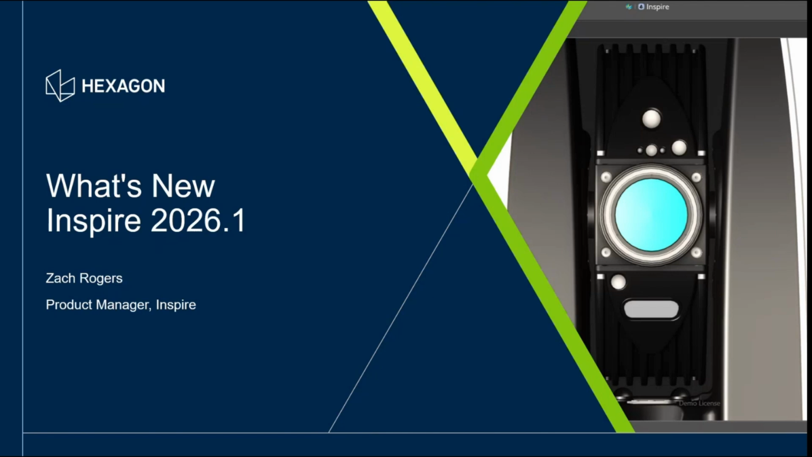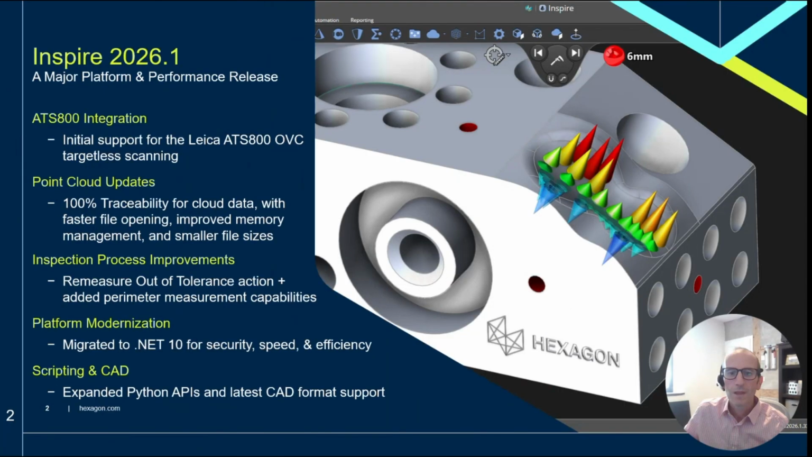I'm really excited about this release. It brings a wide variety of improvements across almost every piece of Inspire, with a healthy focus on some underlying changes to let Inspire connect to the newest instruments, plus cloud enhancements with a focus on performance. My goal today is to walk you through the major updates, highlight what's new, and show how these enhancements can make your daily work faster, smoother, and more reliable. With that, let's dive right in.